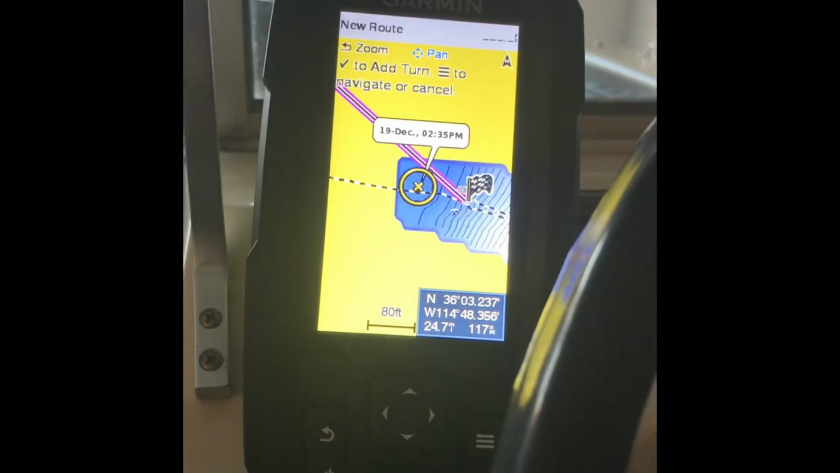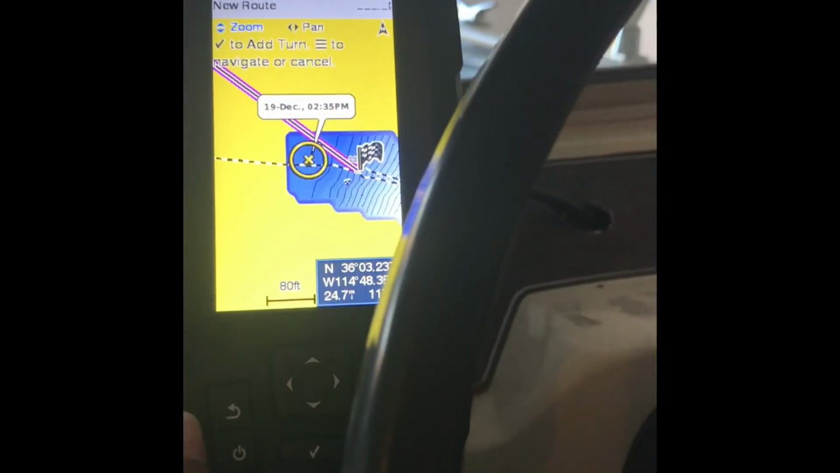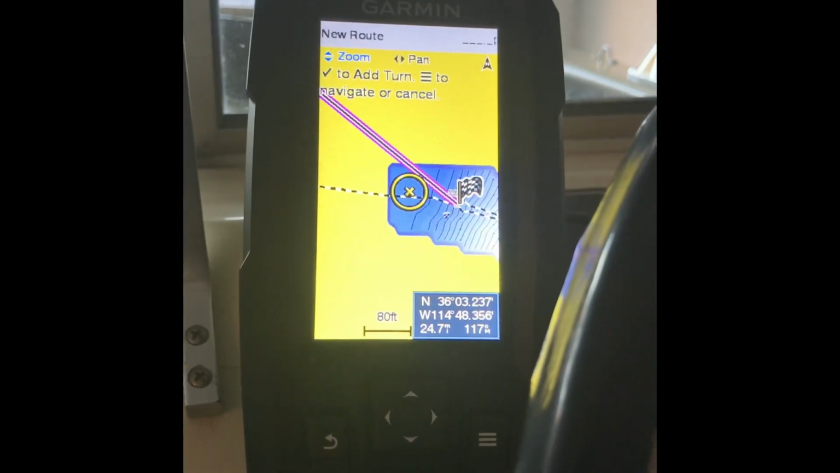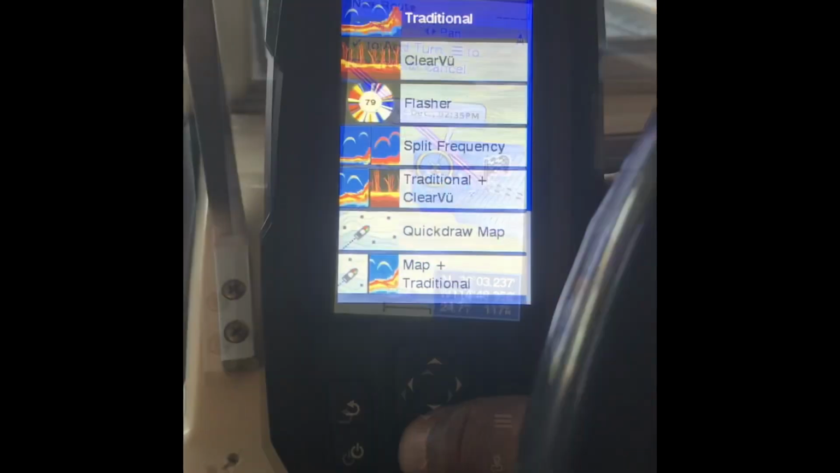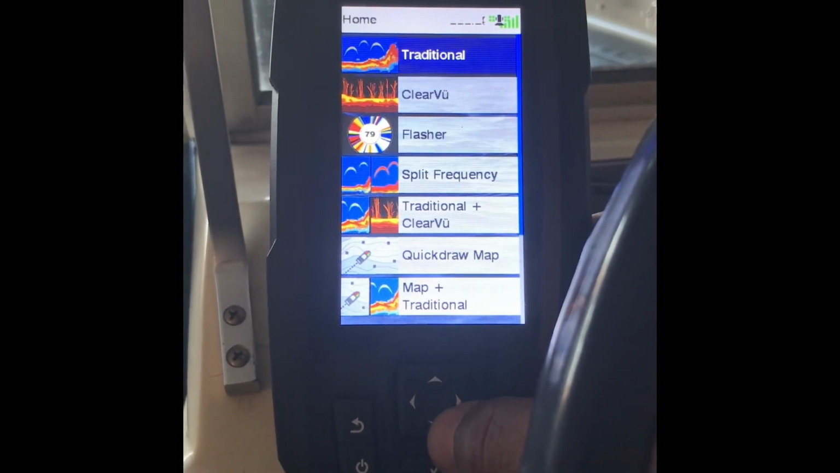So again, people, if you're looking for a fish finder, something that's not going to break the bank, I think this would be a solid choice. And again, I have the little reference guide.